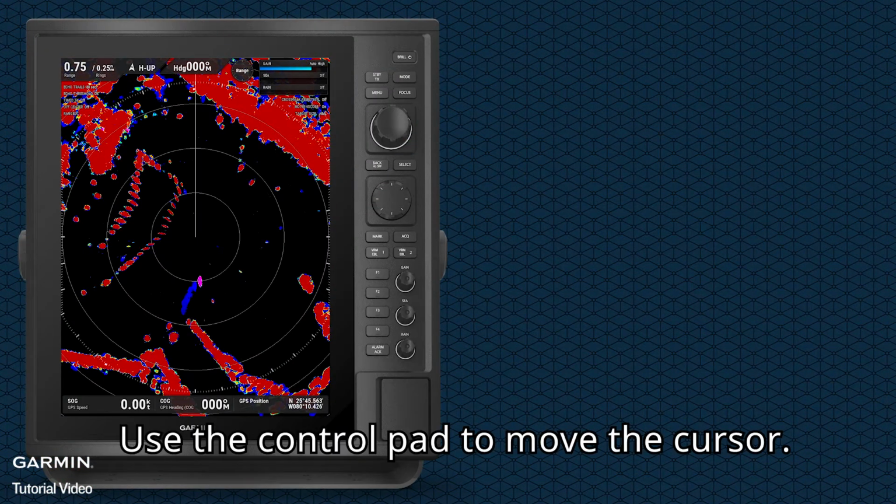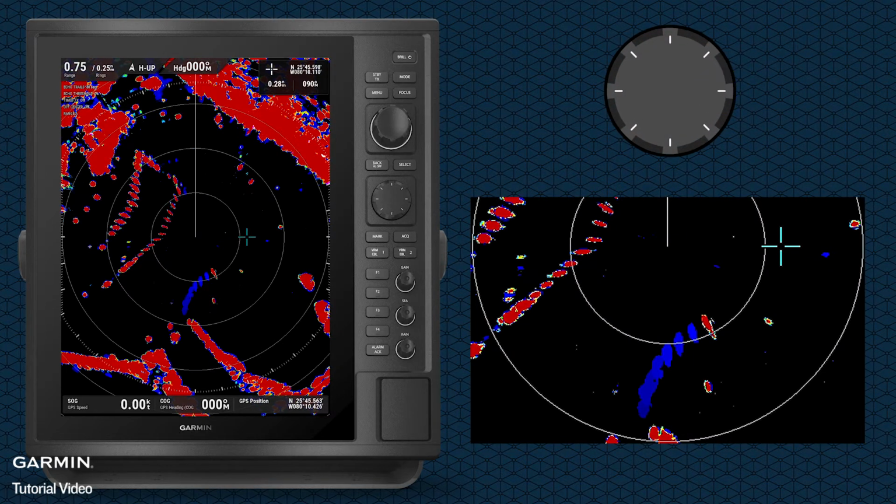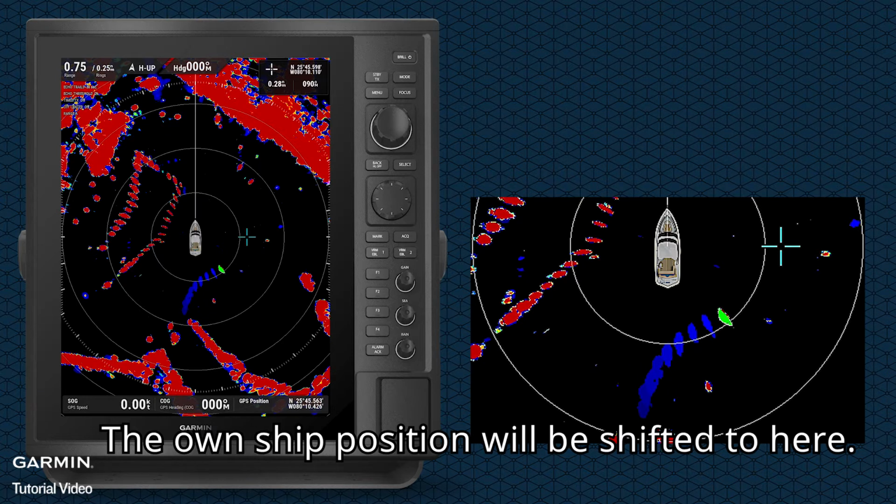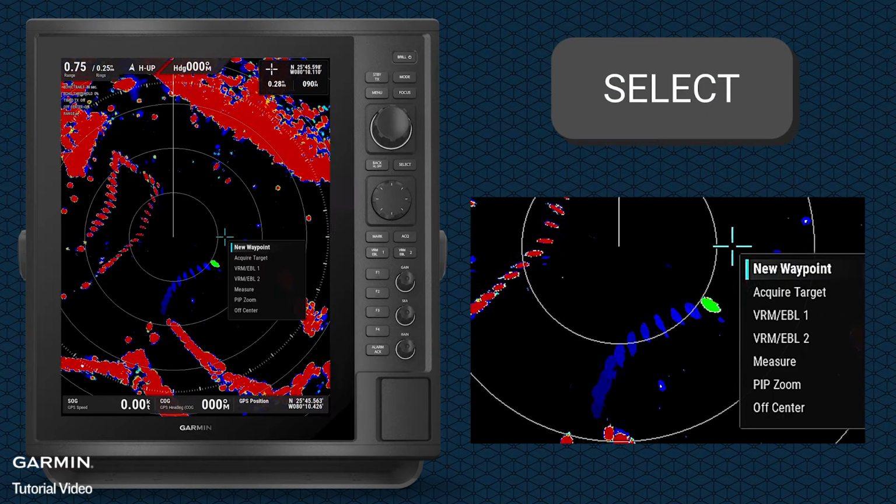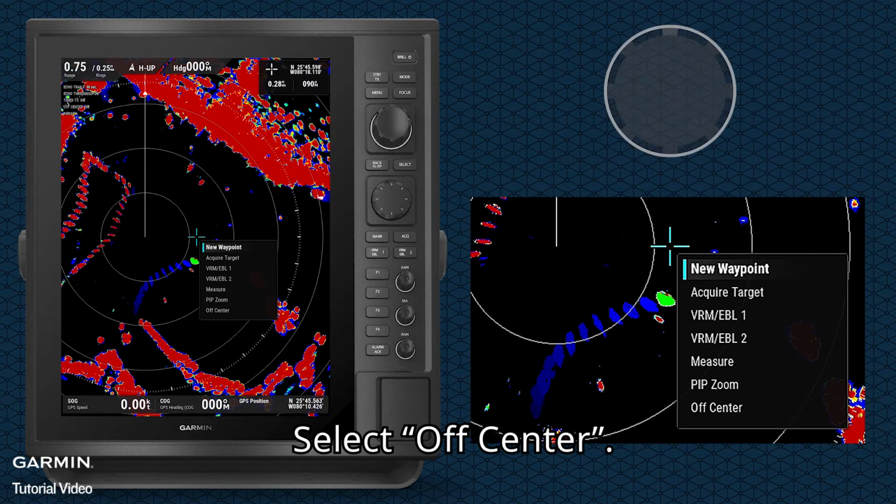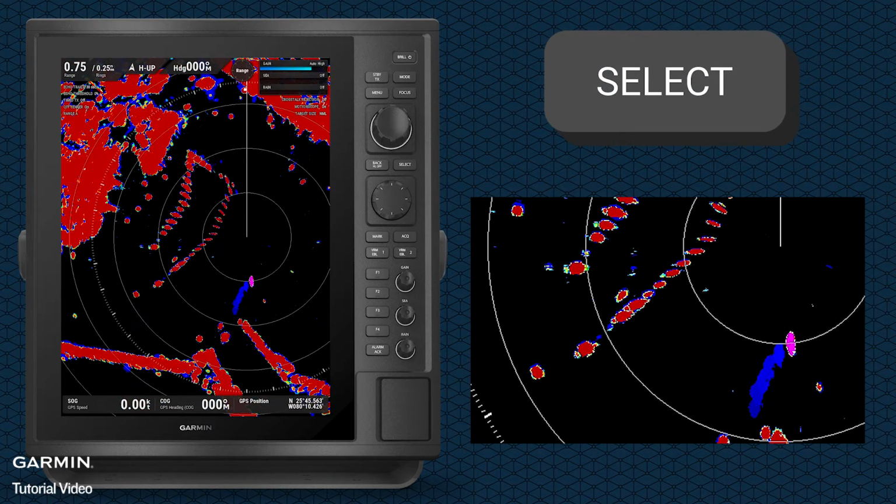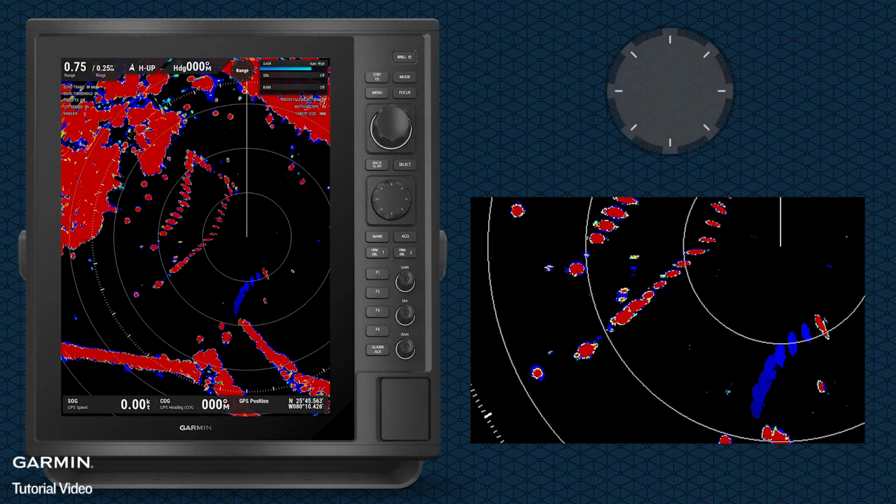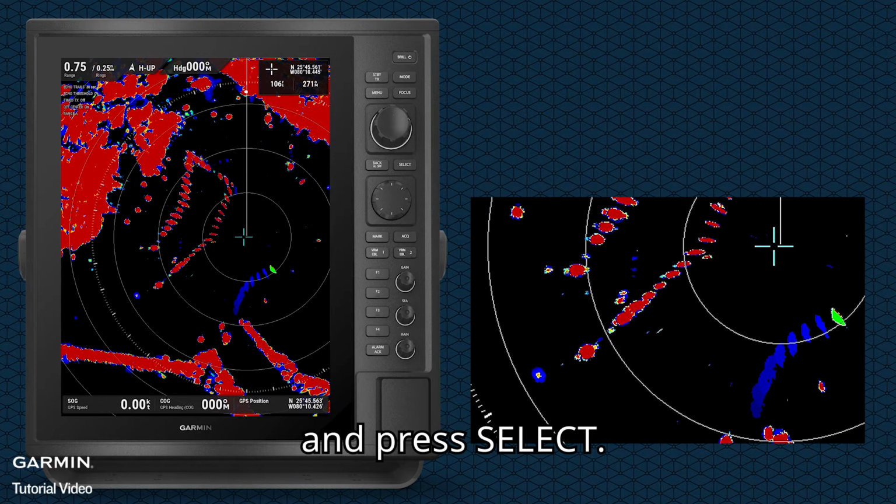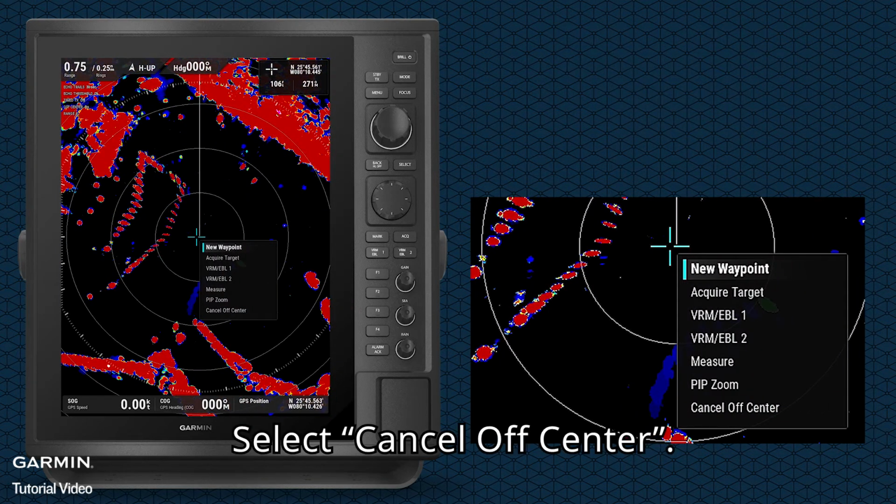Use the control pad to move the cursor. The on-ship position will be shifted to here. Press Select. Select Off-Center. If you want to cancel, invoke the cursor and press Select. Select Cancel Off-Center.